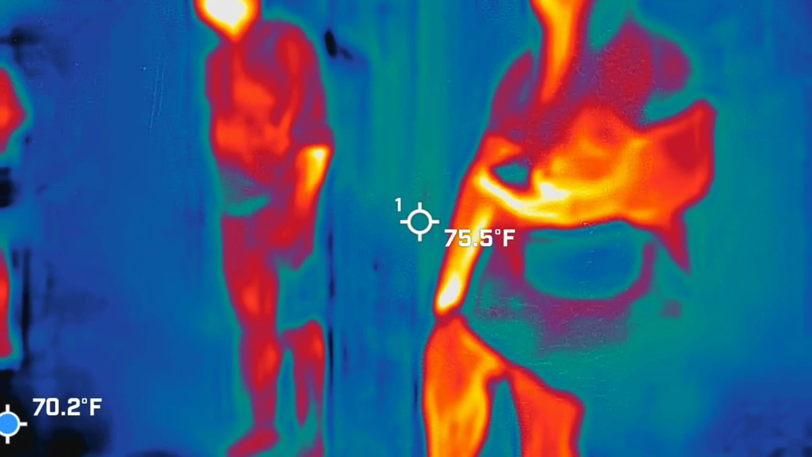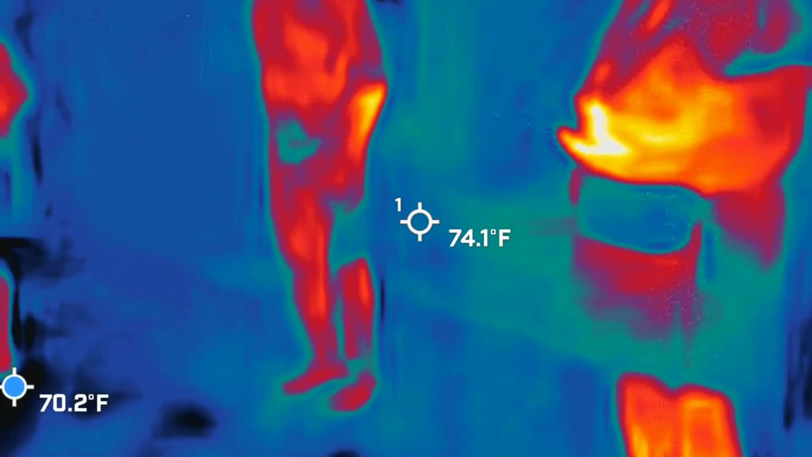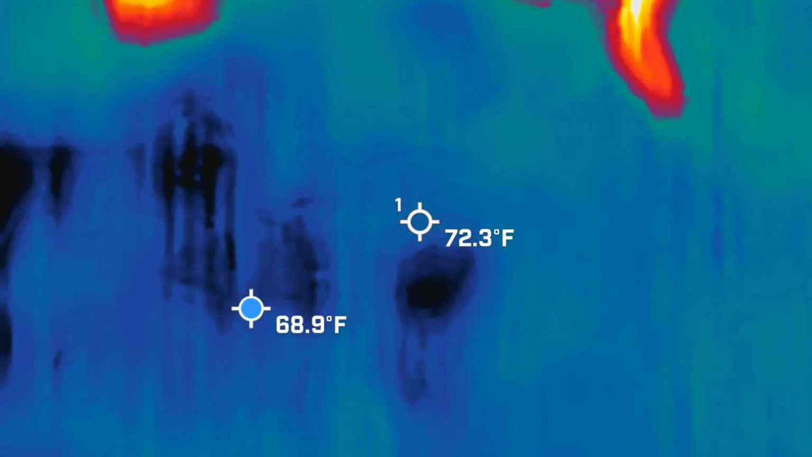This is going to be a neighbor walking through, so we're going to let her jog through. Yeah, watch your cameras if you don't mind. Any numbers coming out of there? Nothing at all?